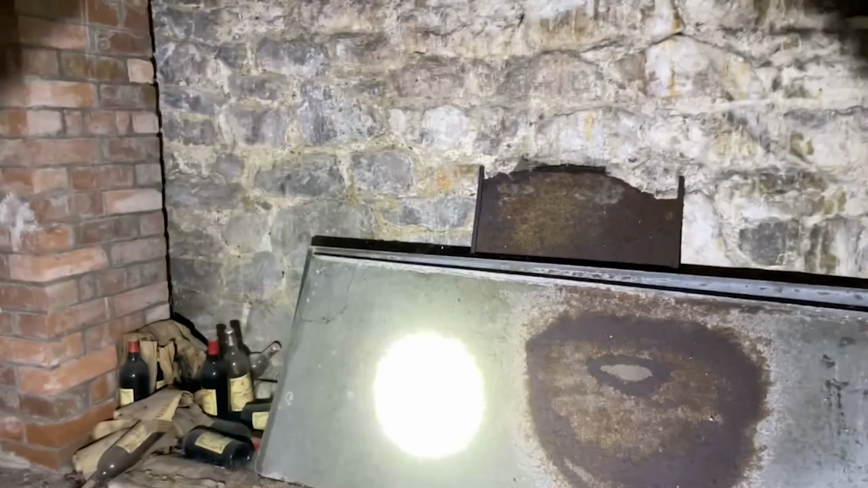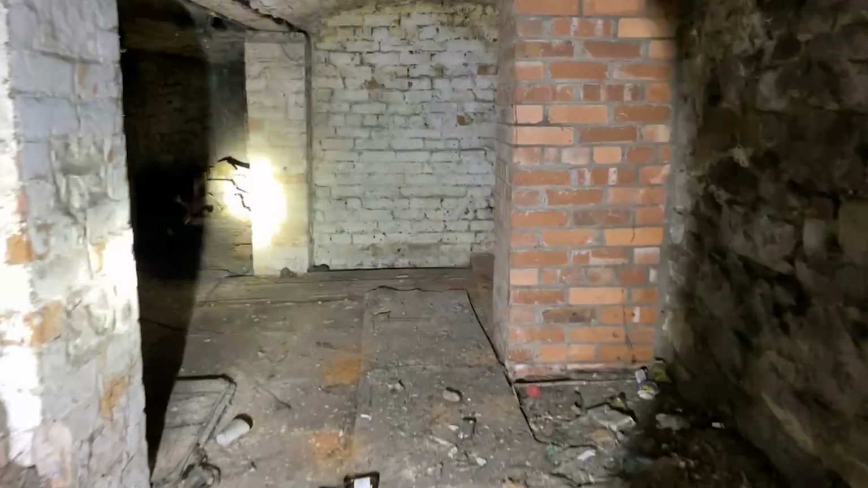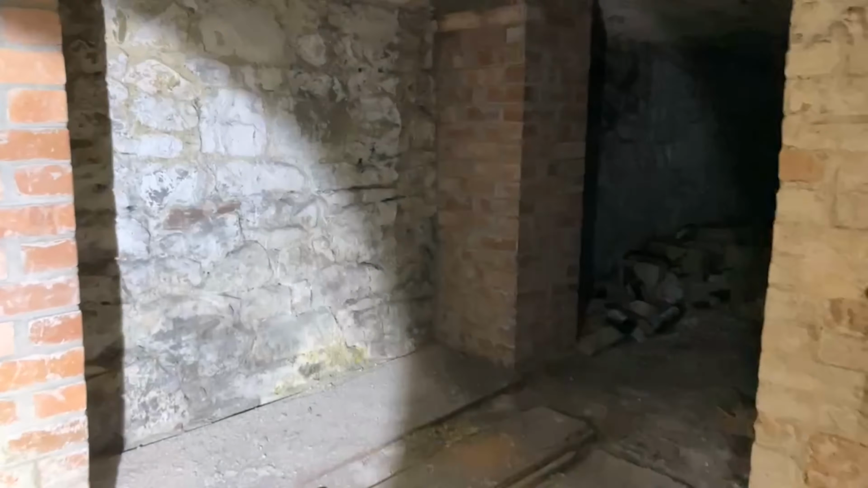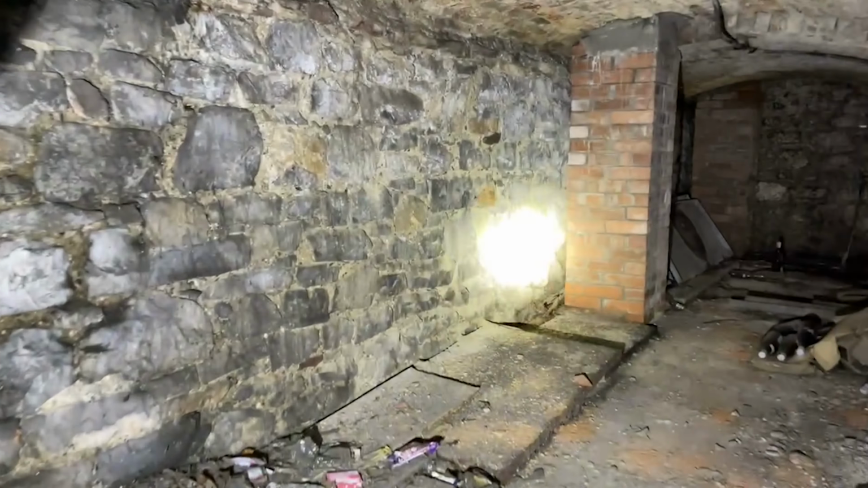Some old wine bottles. Okay, so we've got a nice arched ceiling, and it goes a fair way. So I'm definitely going to come down here with the BLK to go, because I think trying to scan down here with the RTC might be a bit of fun and games.